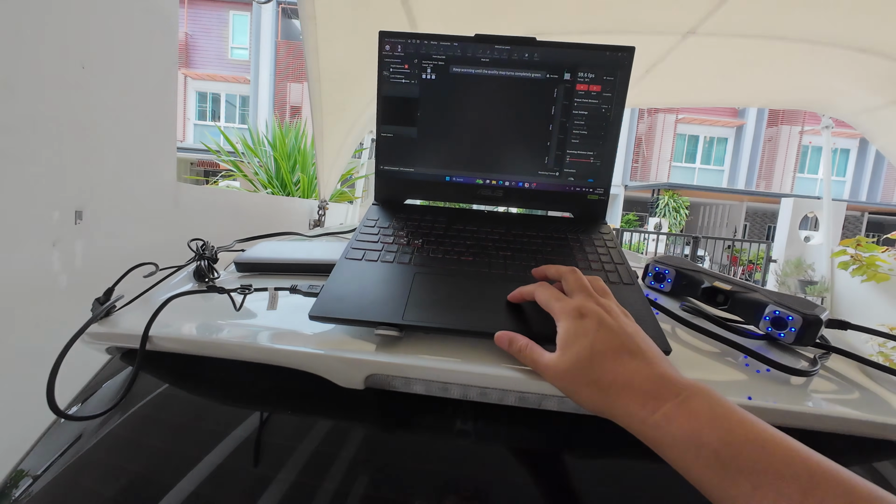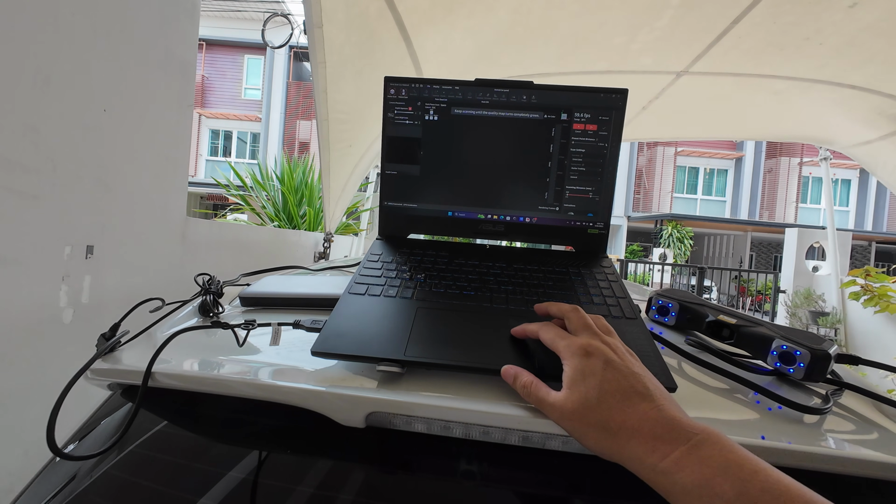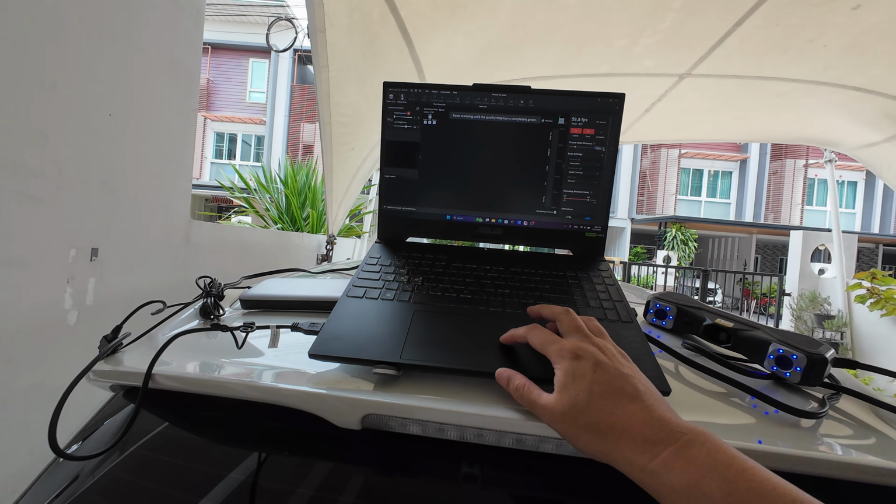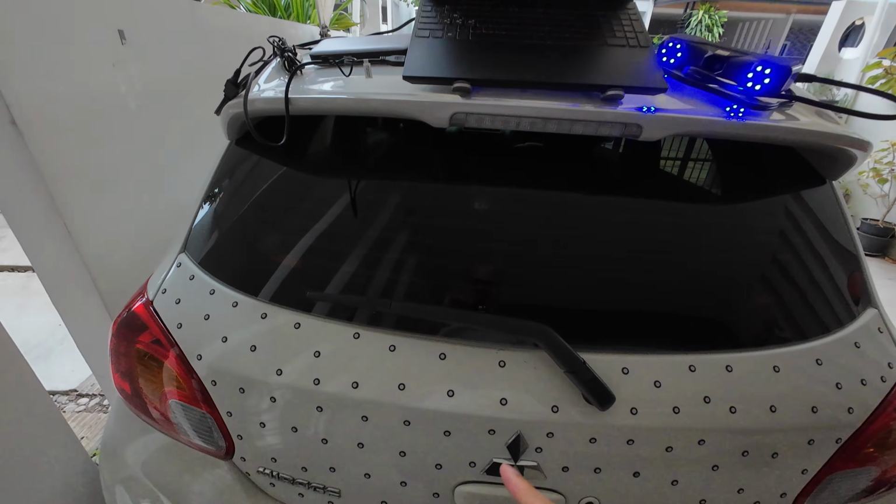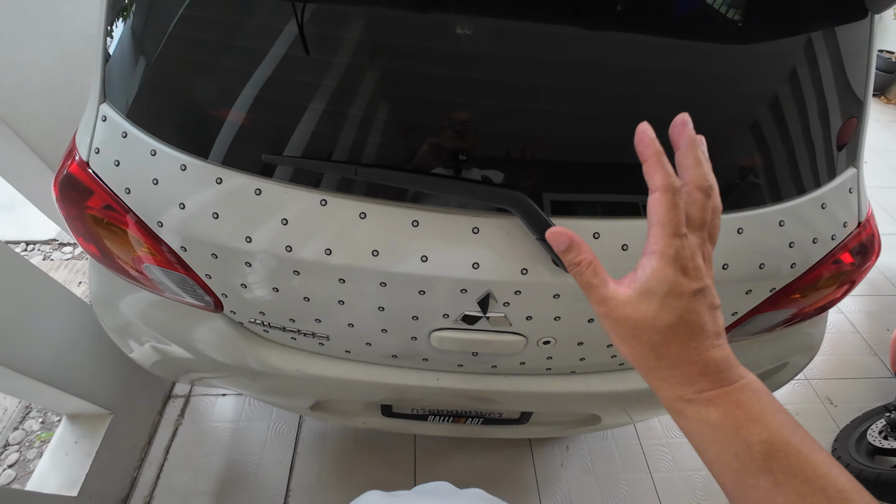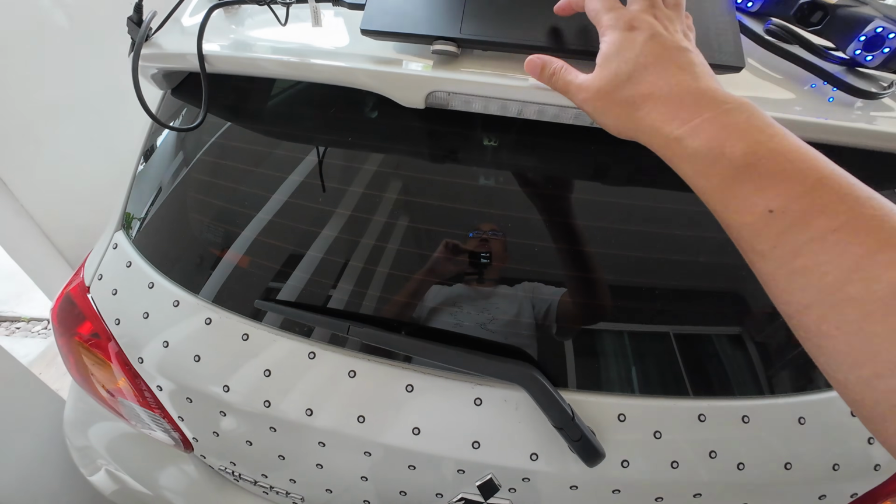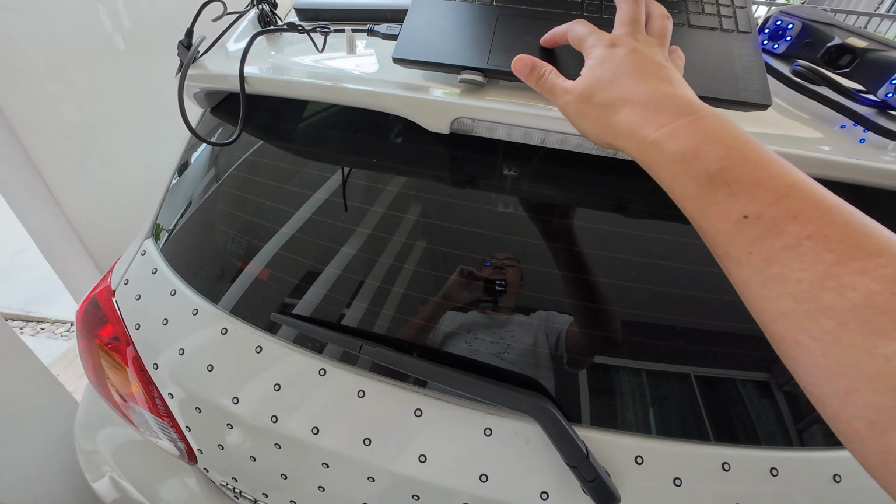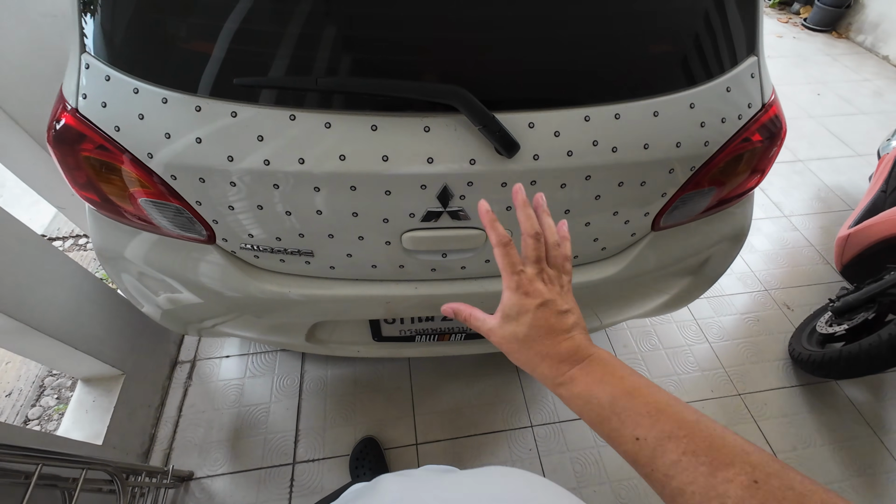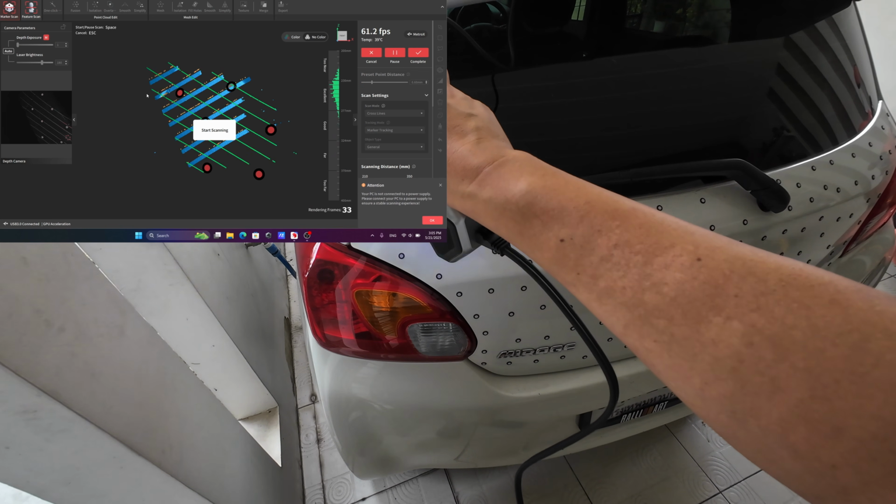So I will use cross line, and the resolution I change to 0.6 millimeter. That would be enough for this car panel. Usually I use 0.5, but the Metro X is quite slow, so I will use 0.6. And the global marker is not working very well, so I will just start scanning and see if I can scan this car panel. Start the scan.